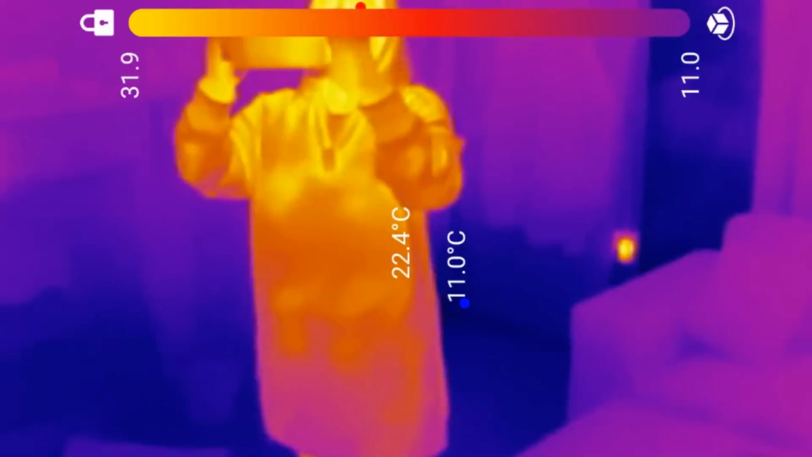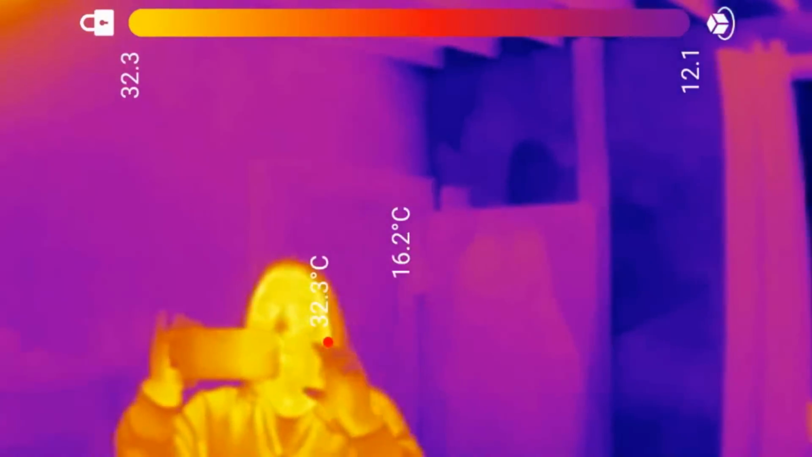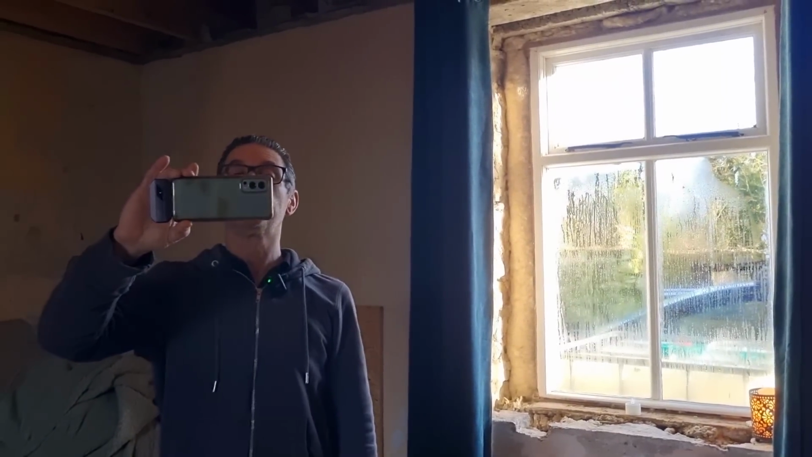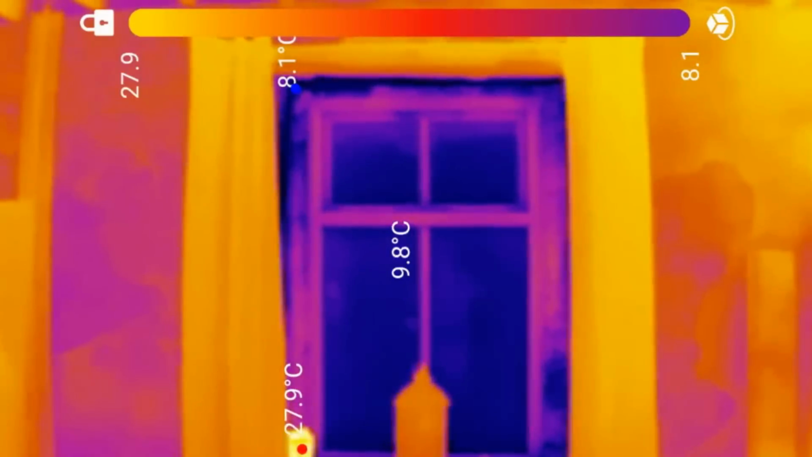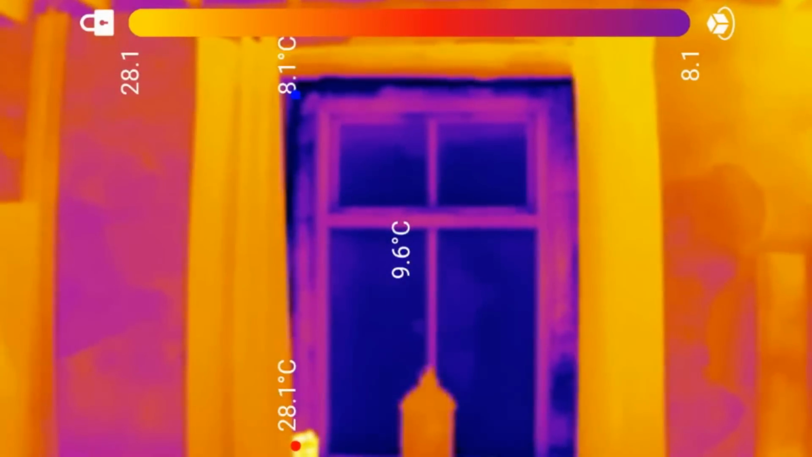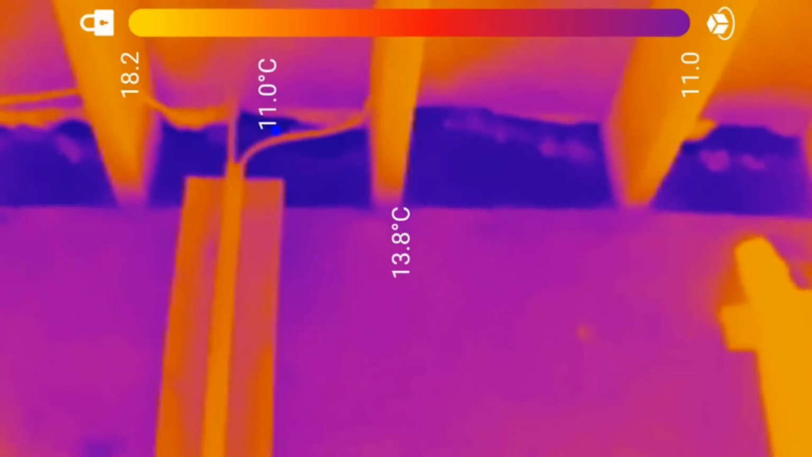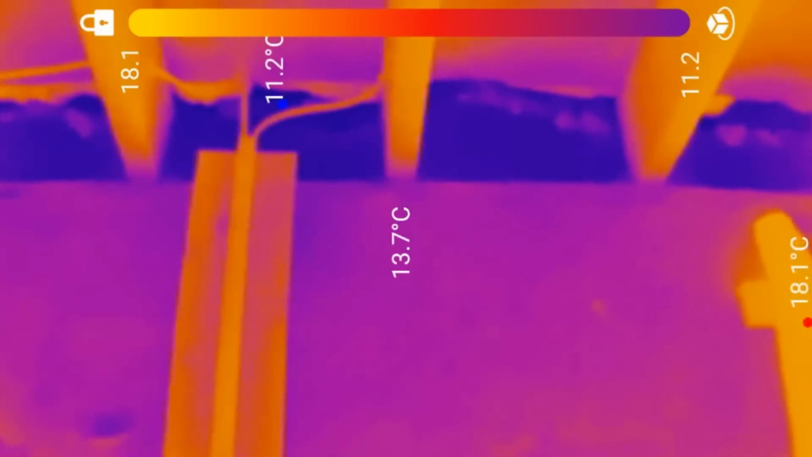The one behind me was the one we could hear the wind blowing through. But to be able to see it like this is great. Oh, you've got bare stone there, and it's cold, 11 degrees.